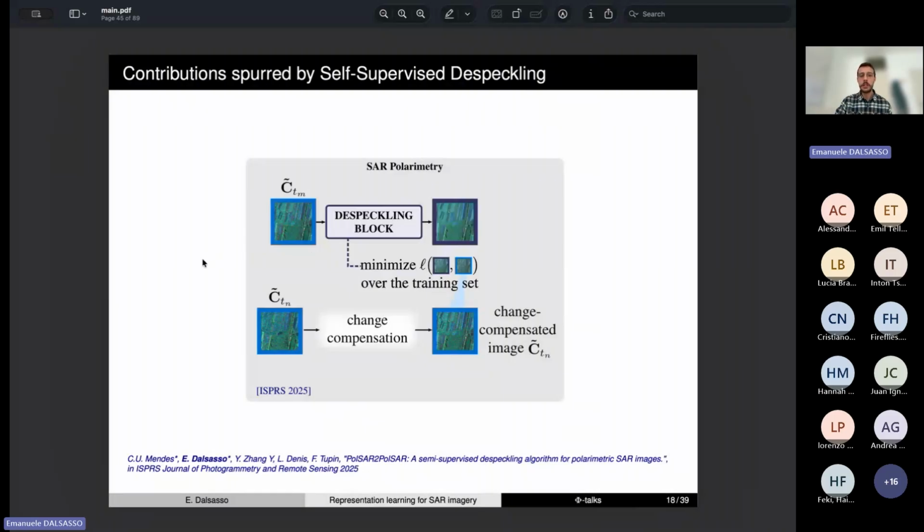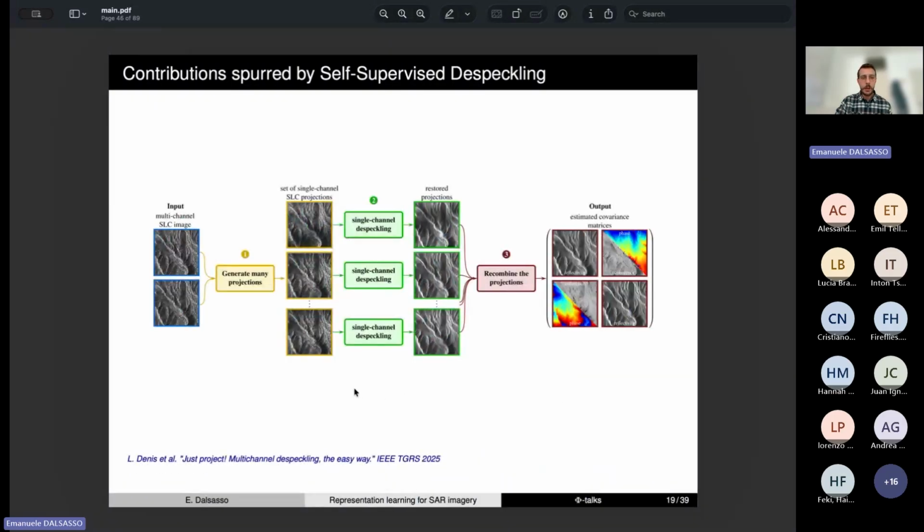They are full covariance matrices, and we demonstrated how those self-supervised learning techniques can also be extended to fully polarimetric covariance matrices.